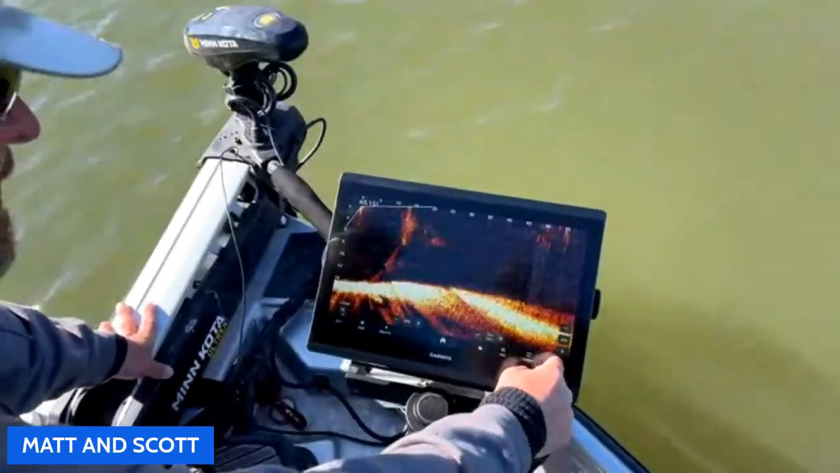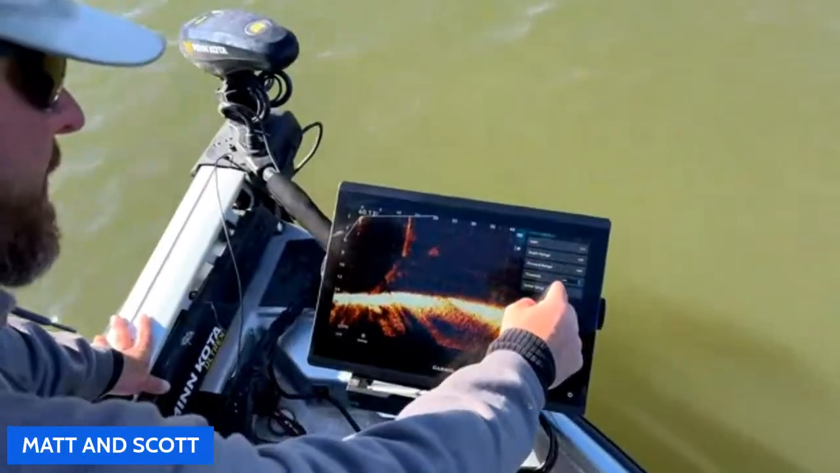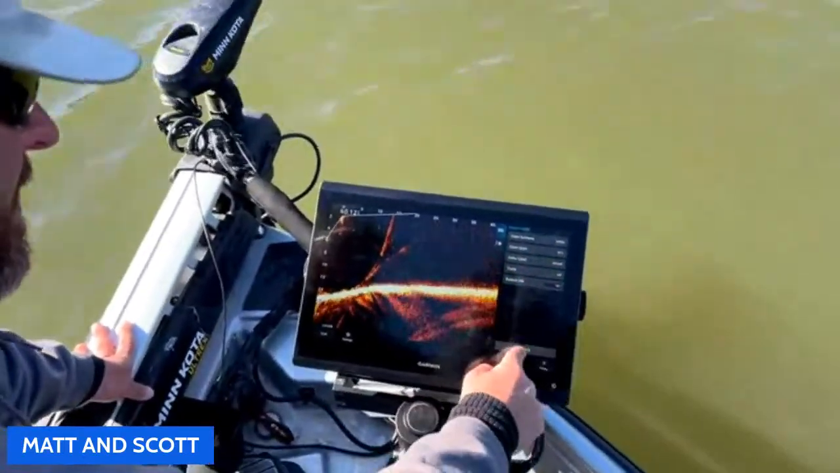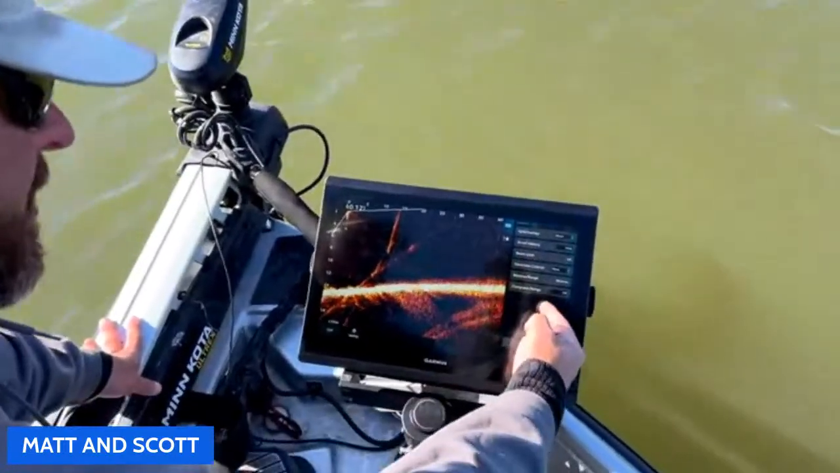So we've got our gain set to 72 right there. Let's just jump through this real quick. Color gain, we're up at 87%. Color limit 0, 0. Layout, we've gone through all of this.